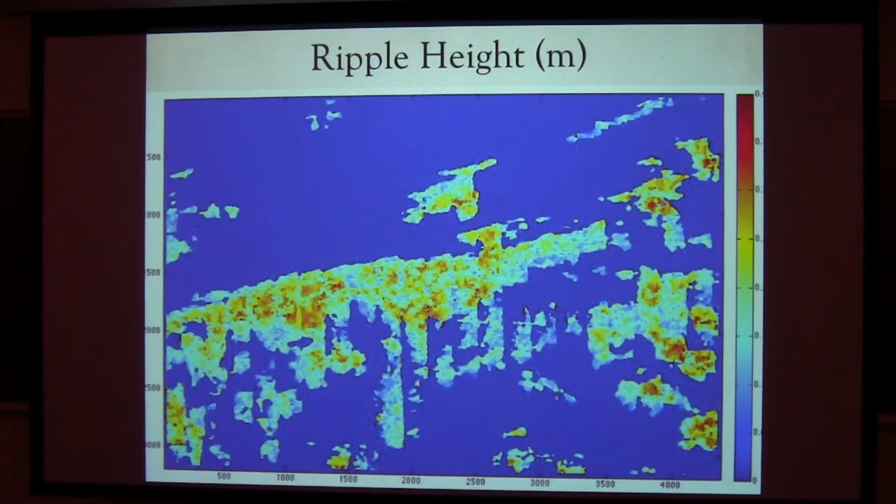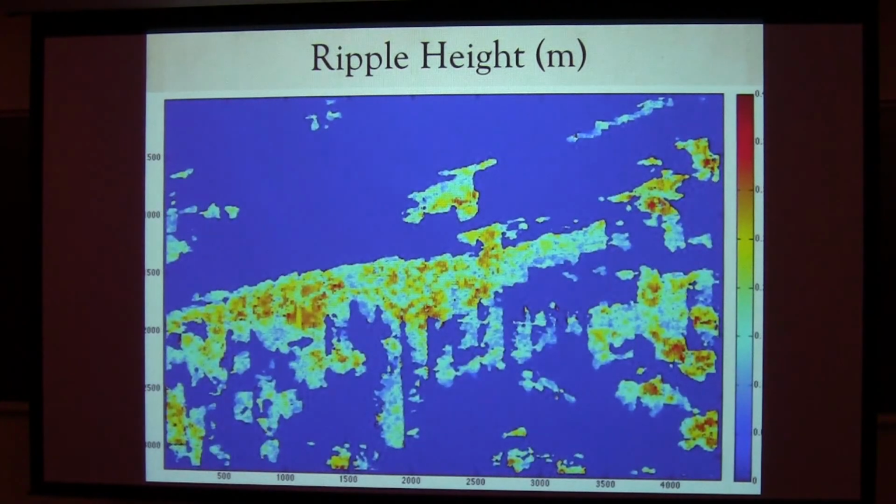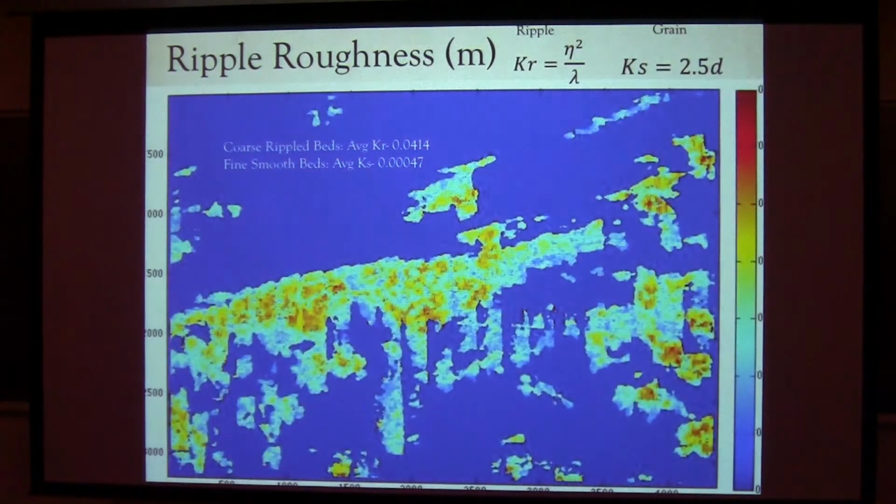It turns out you can do pretty well at estimating the ripple steepness if you can measure the wavelength. They tend to have about 0.17 times the wavelength. So we're still working on how we can directly measure the ripple height from the bathymetry, but if I take the wavelength and just apply a steepness factor, I can look at how the height varies. I can then look at how the roughness varies as parameterized.